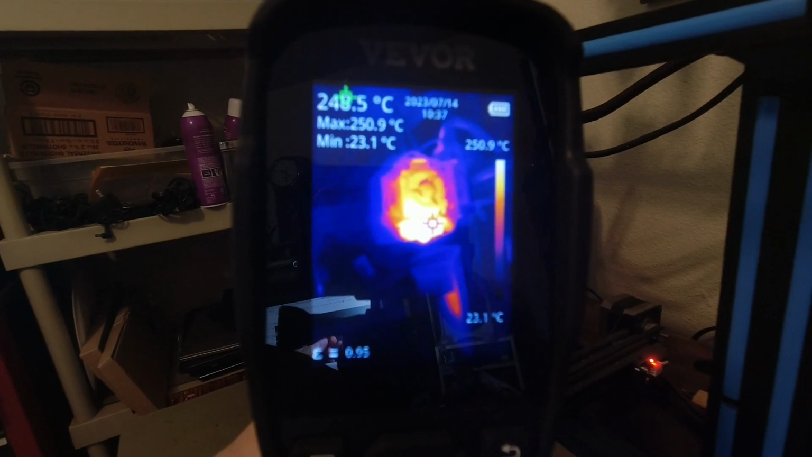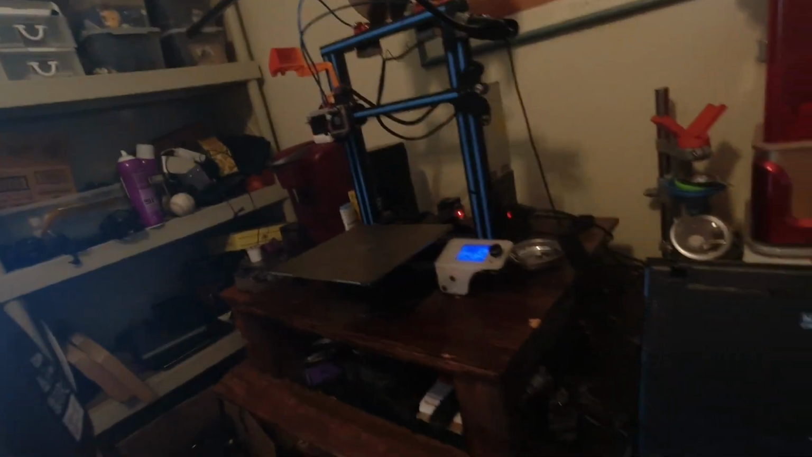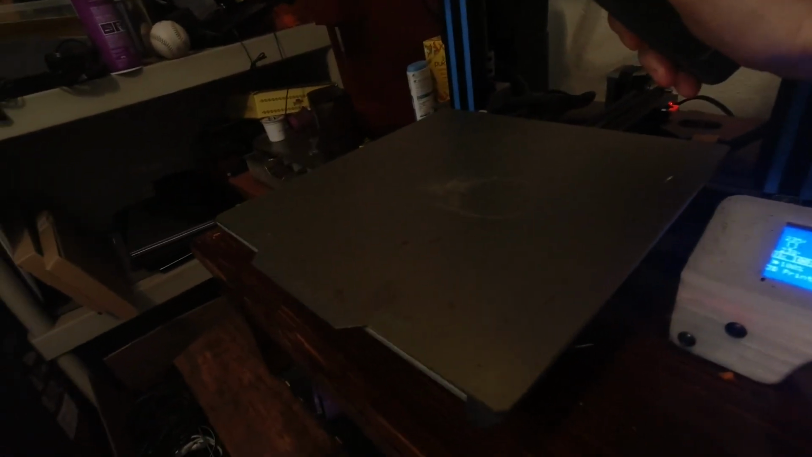Let me grab a non-contact thermometer and let's see what it says. We'll see which one is correct. Here is my old Oakton temp tester. Let's see if it will give me a reading there. Okay, my Oakton, I don't know if you can see it from there.